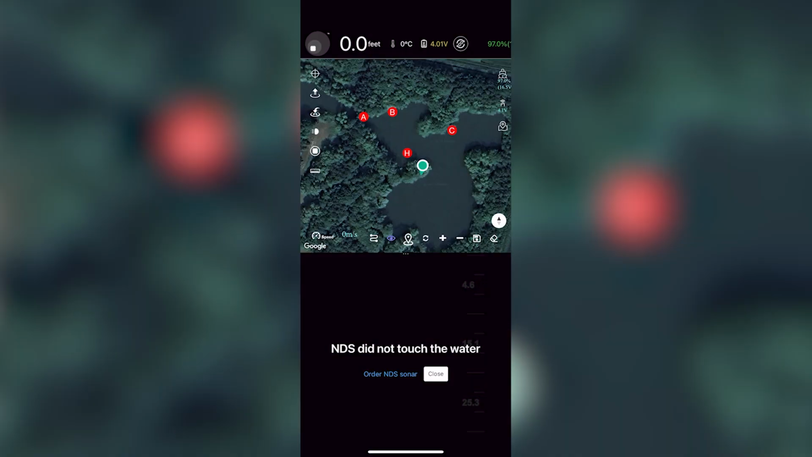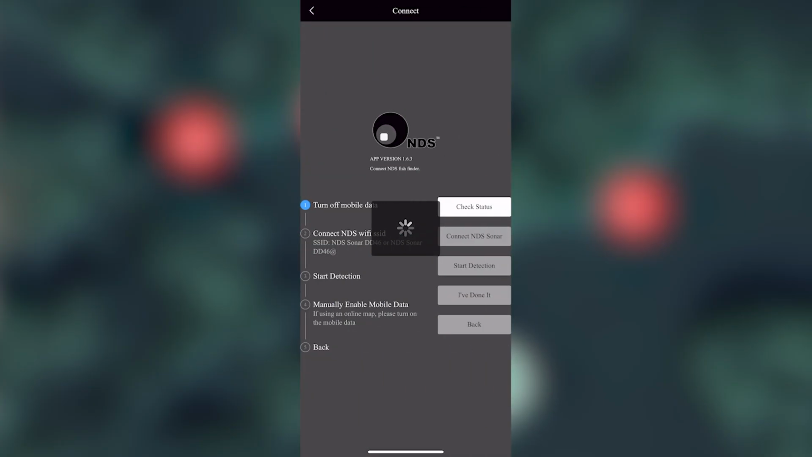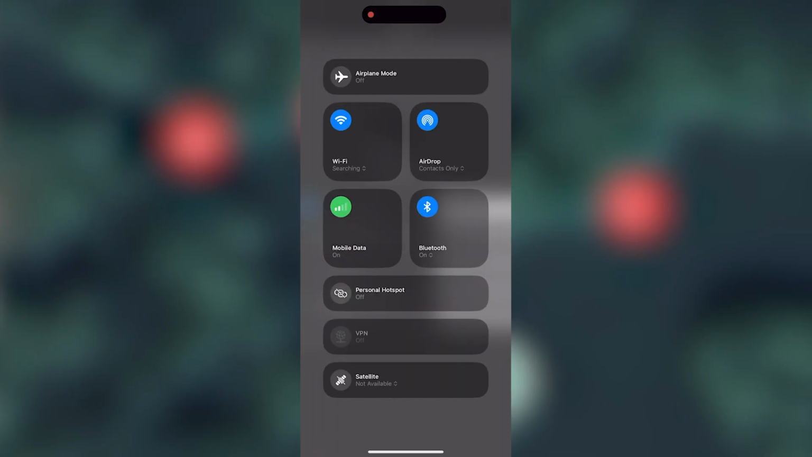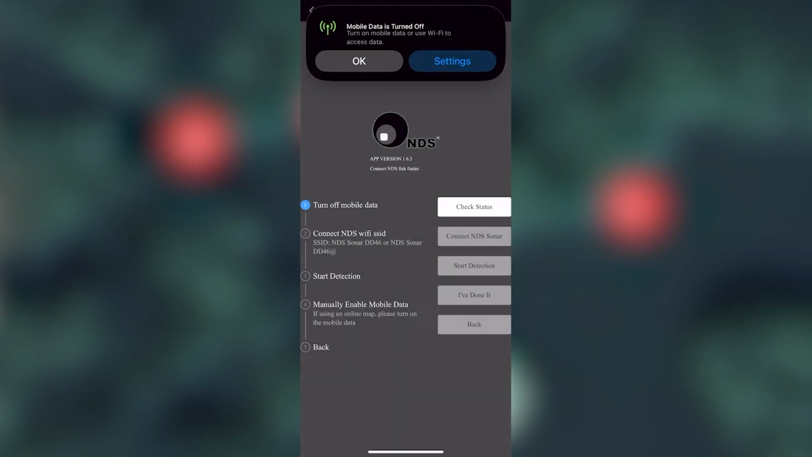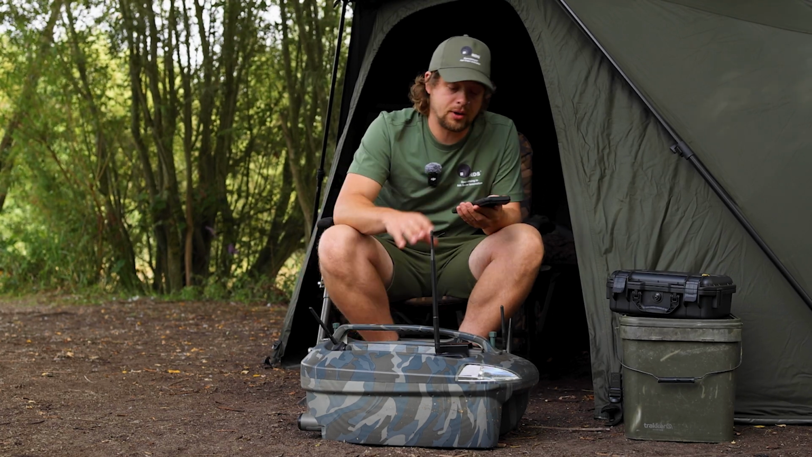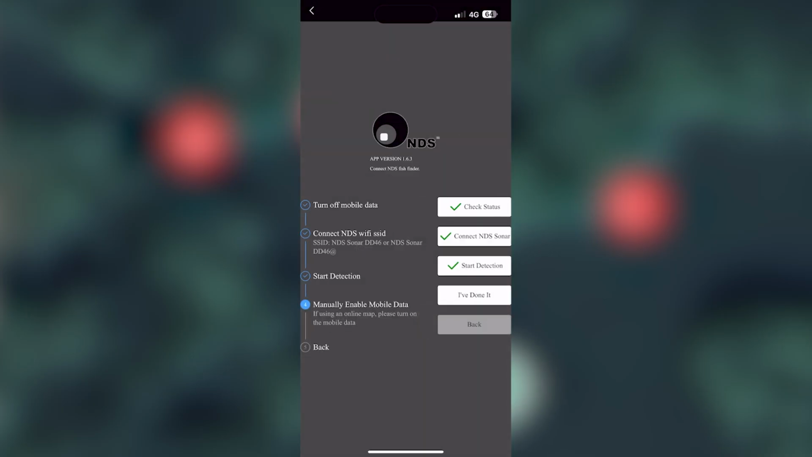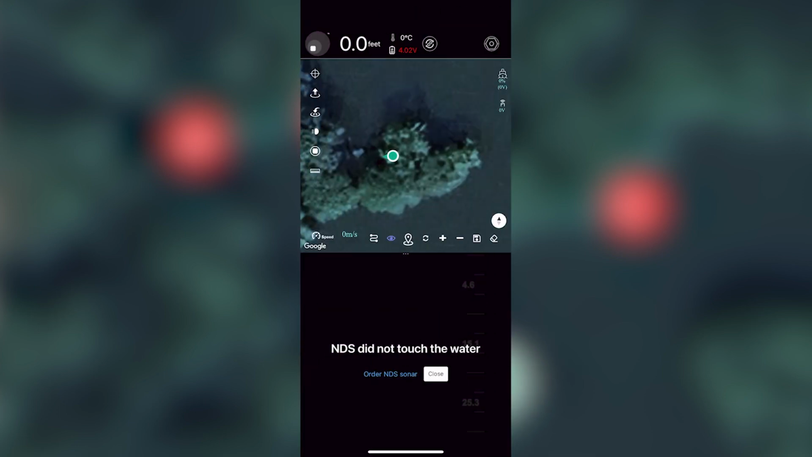As you can see on my screen, I've already got some spots marked from when I've been fishing earlier today. To connect the sonar, you want to tap the NDS logo in the top left-hand corner, where it'll then give you the option to connect NDS Sonar. So you just want to tap that. Then you're going to want to turn off your mobile data, as this can cause disruption between your phone and the sonar itself. When you've done that, click check status and then connect NDS Sonar. When you're connected to the Wi-Fi of the sonar device, enable your mobile data again and then click I've done it. Then click back, and that is your sonar all connected up to your phone or tablet.